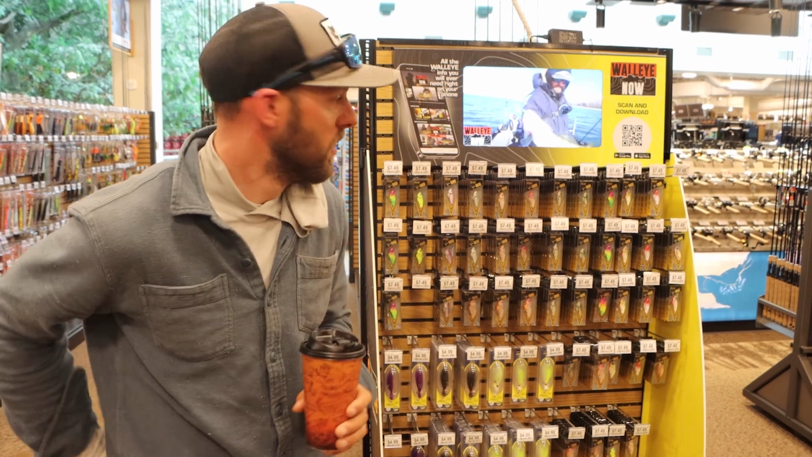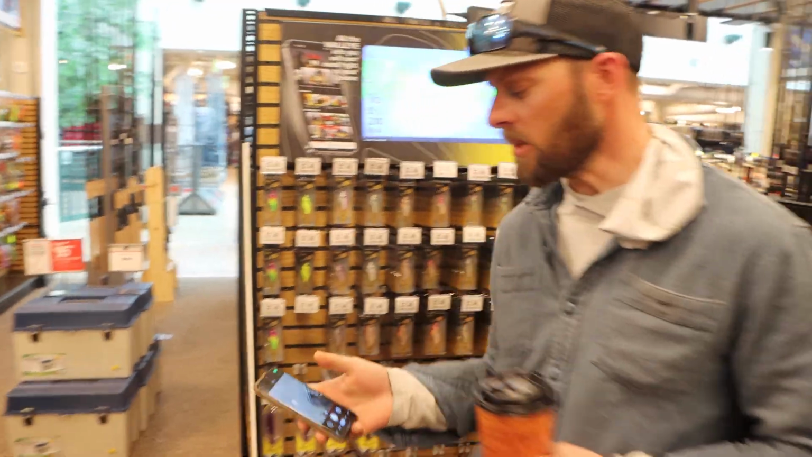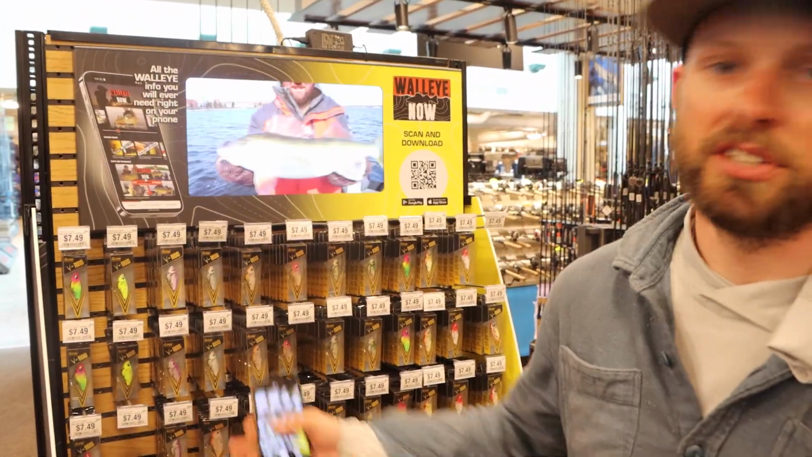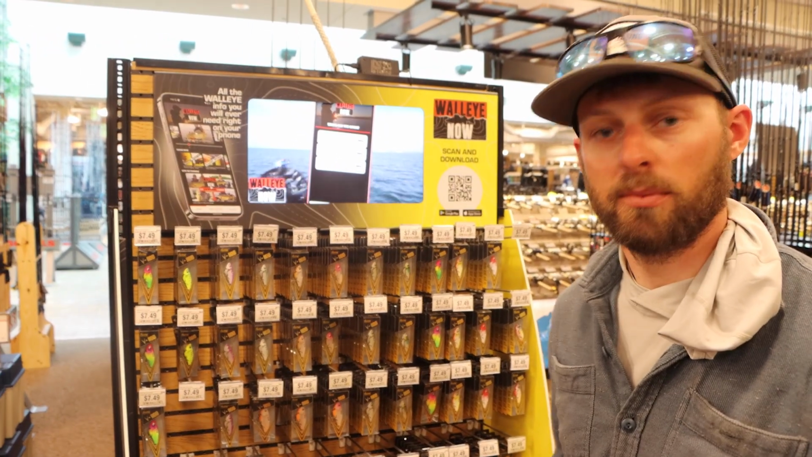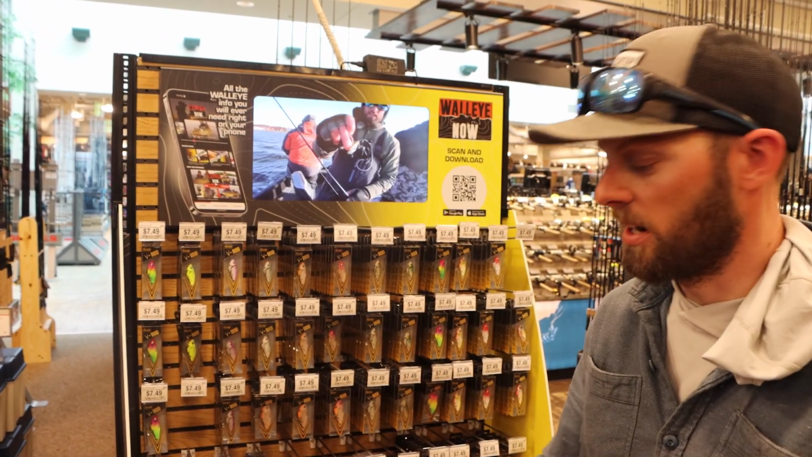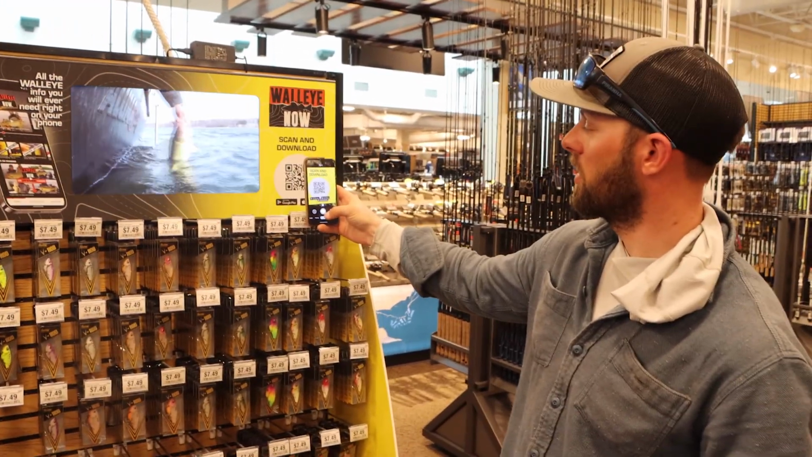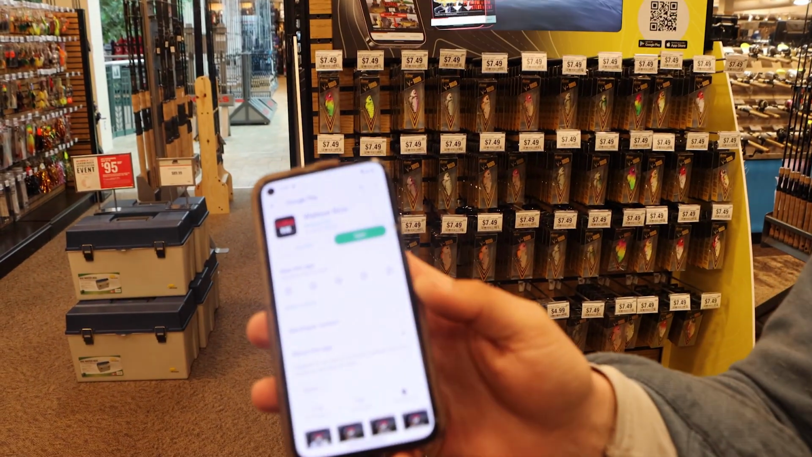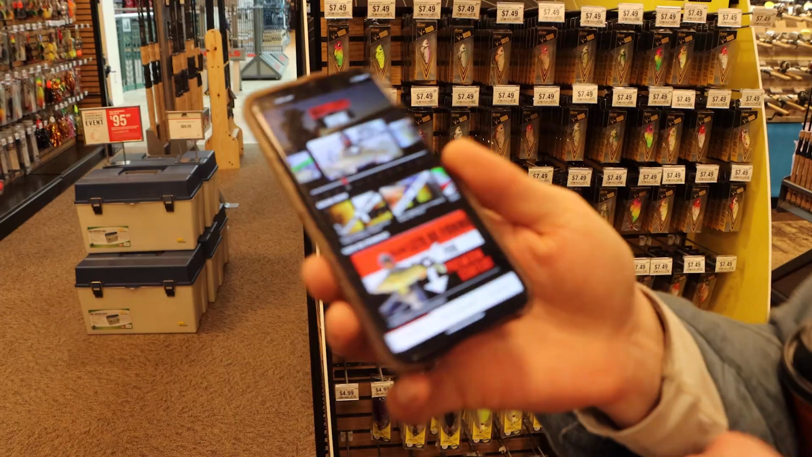So the other thing we have going on here is maybe Ryan can walk over here for a second. Super simple. If you pick up one of these baits, you're like, man, I really want to see how to fish a V-Rod in the spring. I really want to see where to find fish on a Great Lakes system on these big shallow water flats at this time of year. Take your phone, turn the camera on, walk over here to the QR code. You'll scan it, simply click on that. It's going to open the app for you. Open the app up.